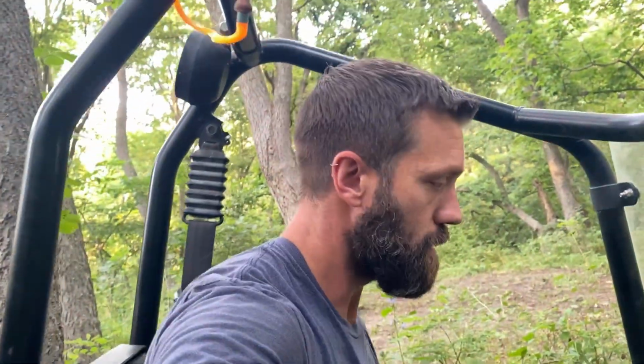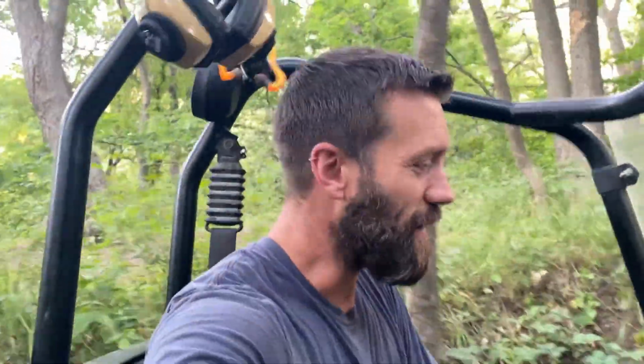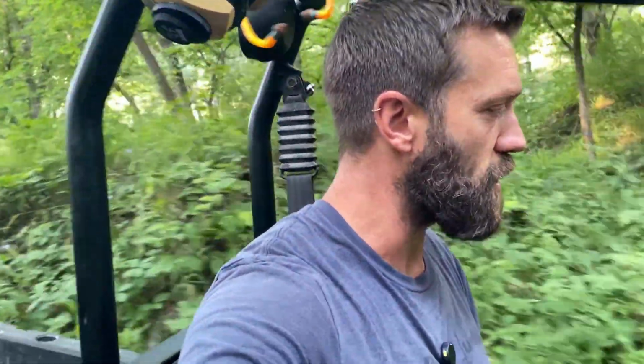Oh, my stuff's about to fall off. Till the back tires go over. There we go. And it's like a little mini roller coaster. Still got to ride the brakes. It's very narrow here. Yeah, and it's just like a bank on either side.